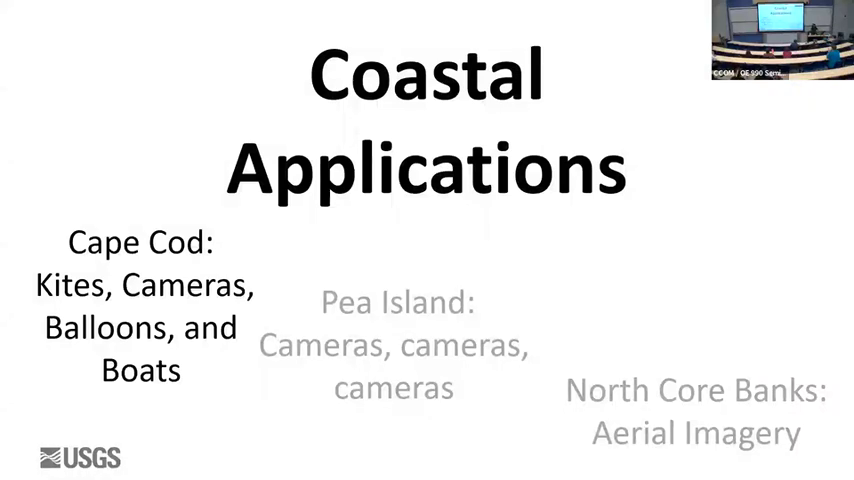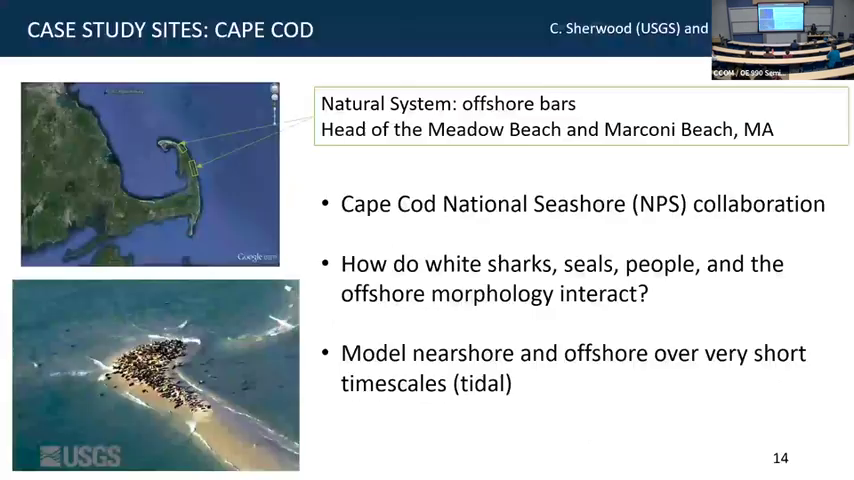So coastal applications, how do we use this structure from motion to get to where we want to be? So Cape Cod, the first one I'm going to talk about, we're going to do kites, cameras, balloons, and boats. Just a quick brief intro of what we're doing. So on a small scale, this is Cape Cod. If you're not familiar, go 2 hours south, it's the big elbow. I work on the elbow part, and then out on the outer cape is Cape Cod National Seashore. This is a collaboration with the National Park Service.